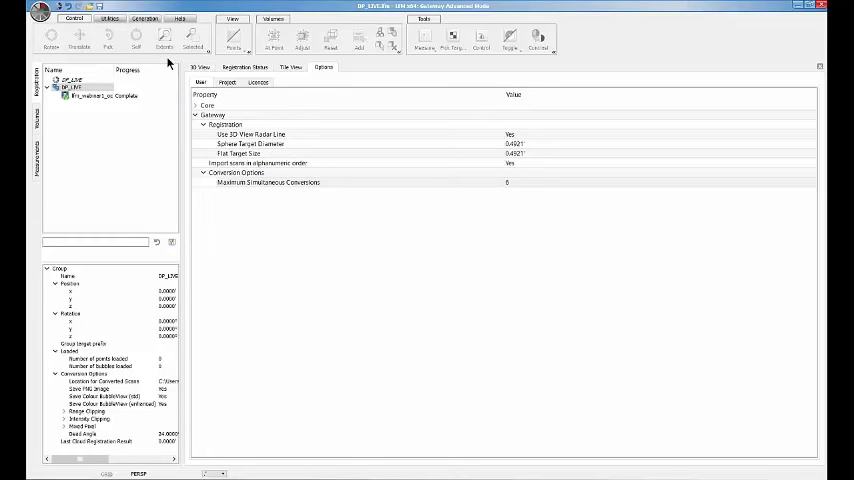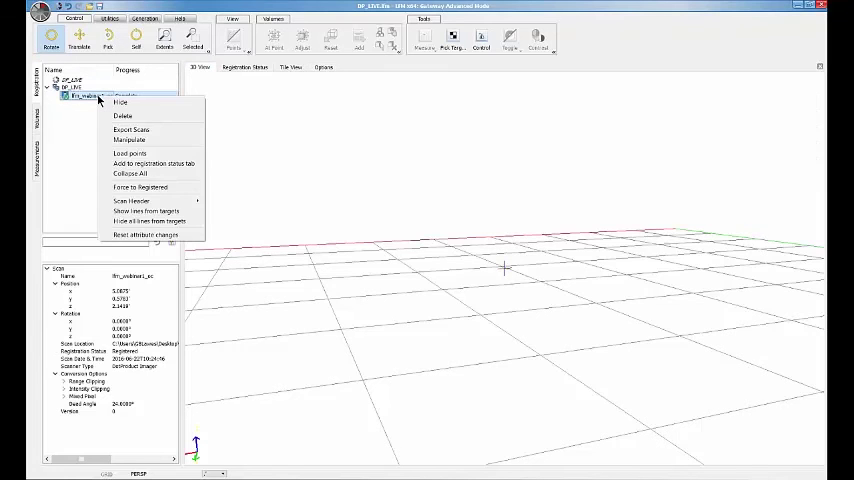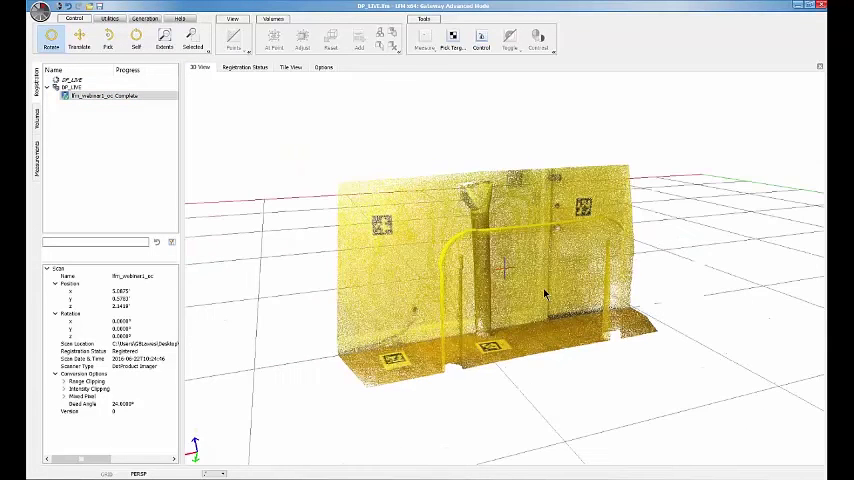Before I proceed, I'm going to save. I'm going to double click to center it. I'm going to click Load Points. And what we have is